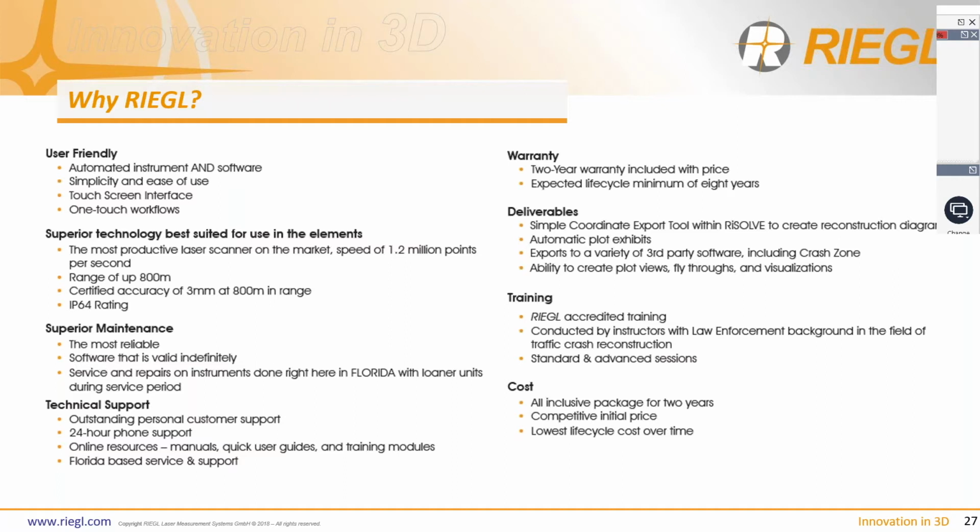Superior maintenance. We are the most reliable. We have software that's valid indefinitely, and we can do service and repairs in our facilities, no problem.